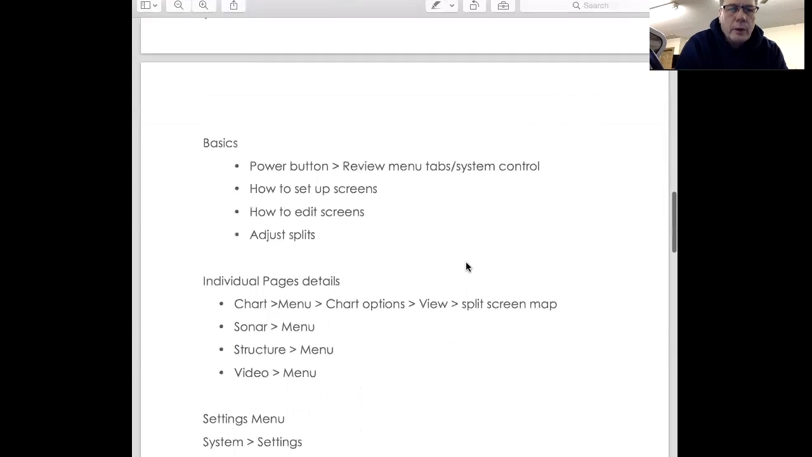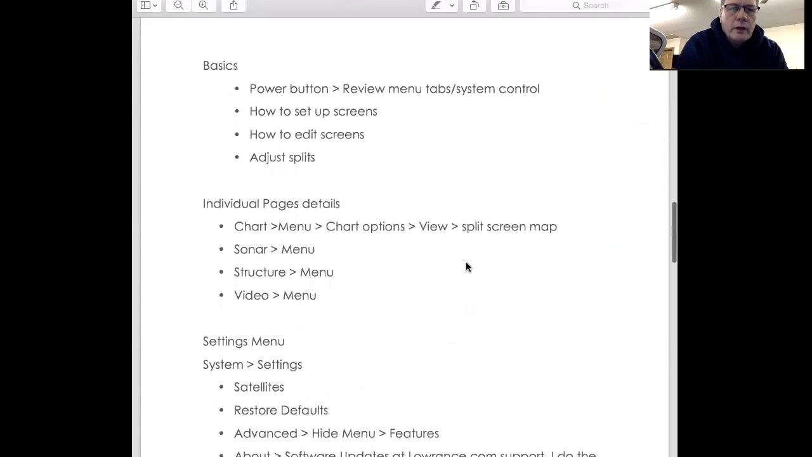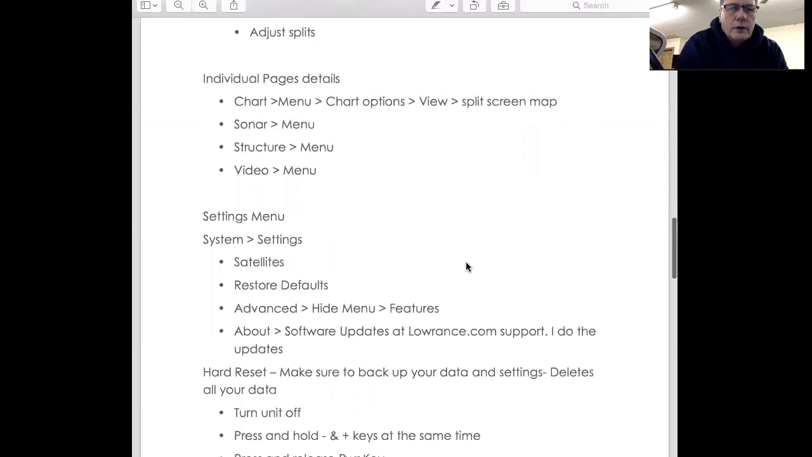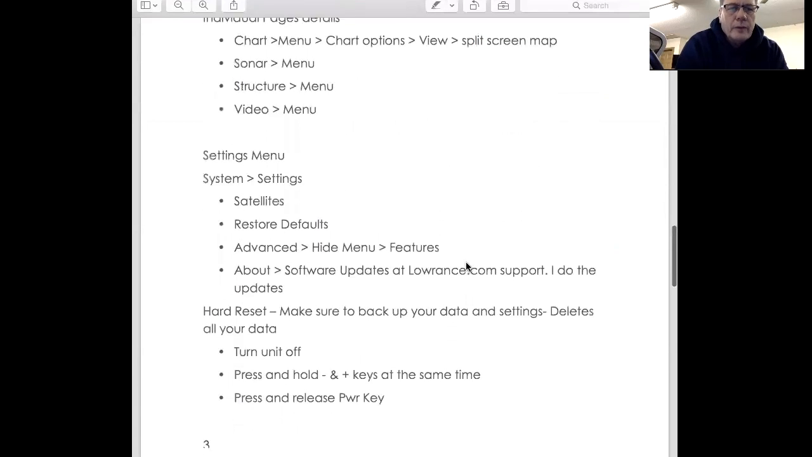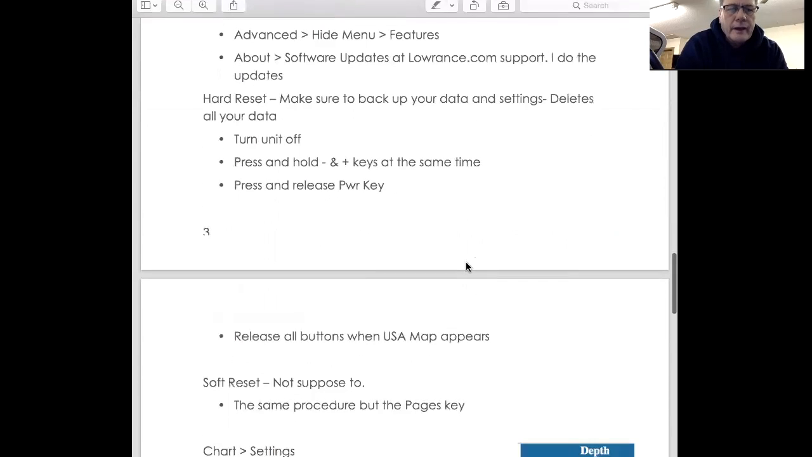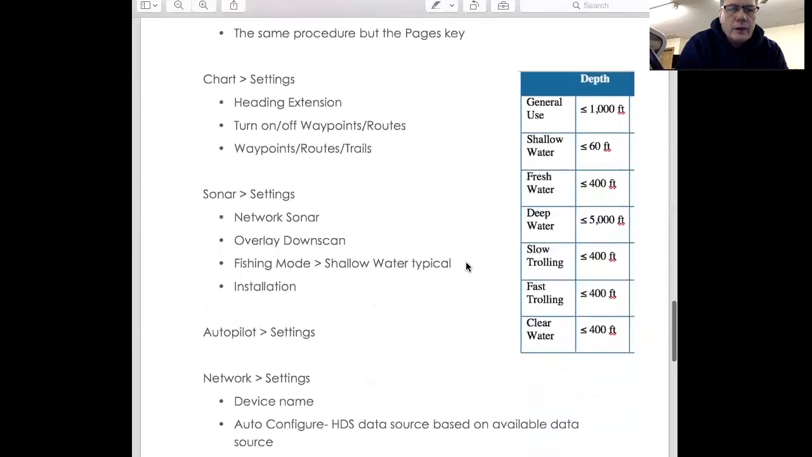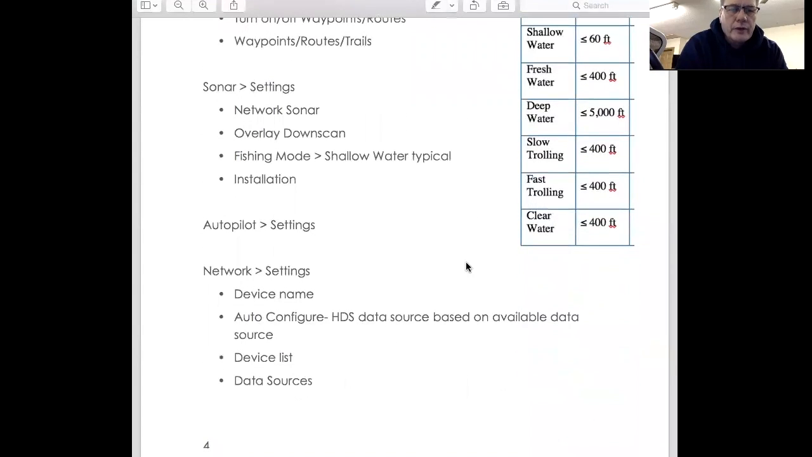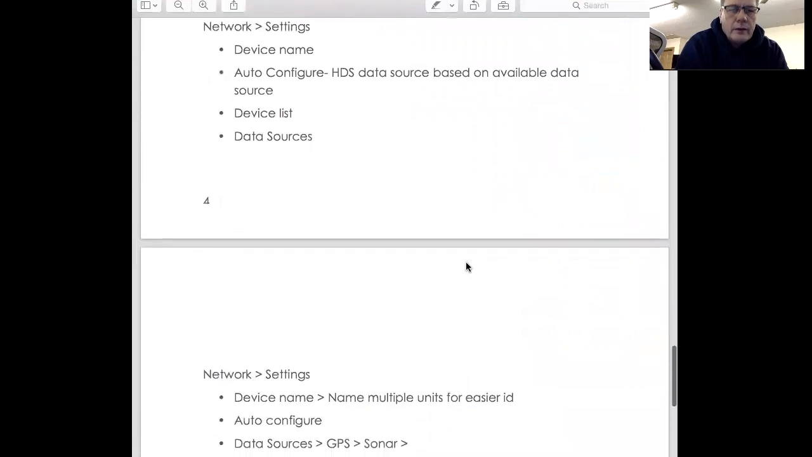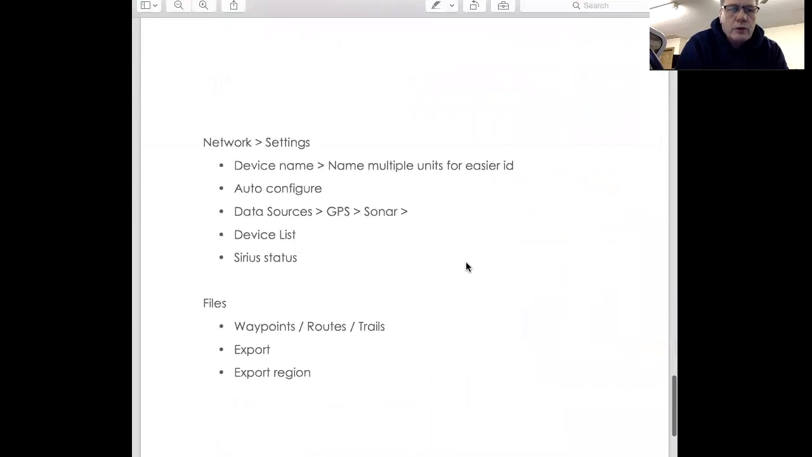Anyway, this is kind of the itinerary we're going to run over tonight. We're going to start at the basics right here. We're going to kind of go through the individual pages and details, menu settings. Some of the things we're going to go through: the settings menu, system settings, show you and talk about hard reset, soft reset, chart settings, and sonar settings, autopilot setting, which is the NSI5 for me, and then some of the network settings, and go through that. What else here? We got some more in the network and the settings down here.